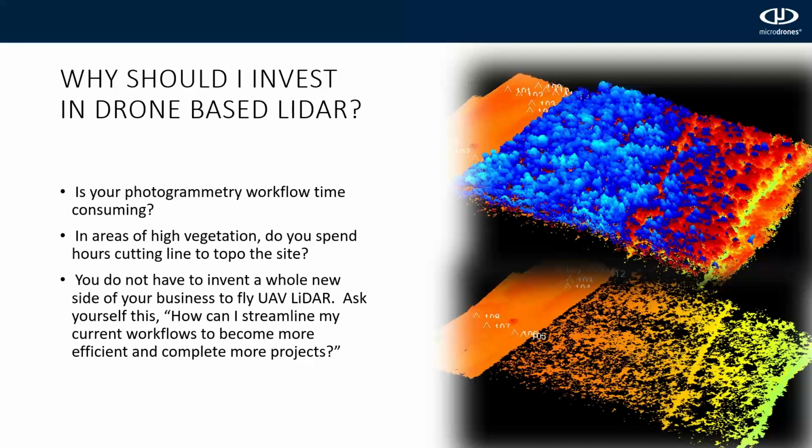Not everybody enjoys cutting line and spending hours and days and weeks in the jungle, traversing with your total station and everything. Being able to go in and scan a 20-acre site within 15, 20 minutes and produce your contours allows you to do these types of projects much more efficiently in the field.